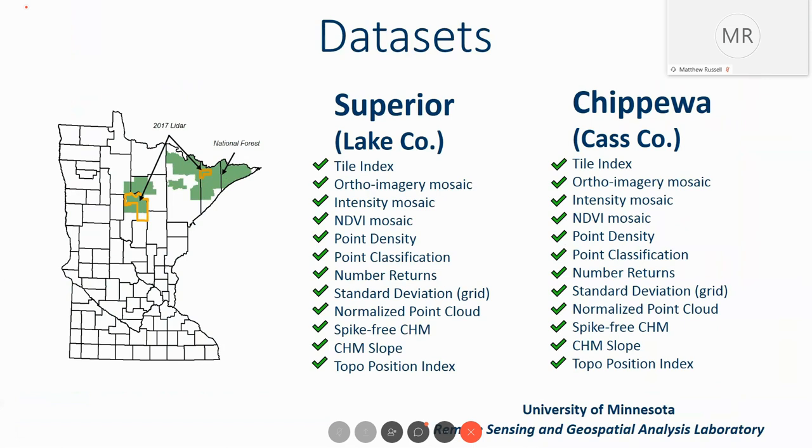And we've been working with those folks to output some information that we're looking for, so that we can utilize that data to actually create our inventory of these areas. And so this is just a list of what we have through this process of working with the university in those two areas.